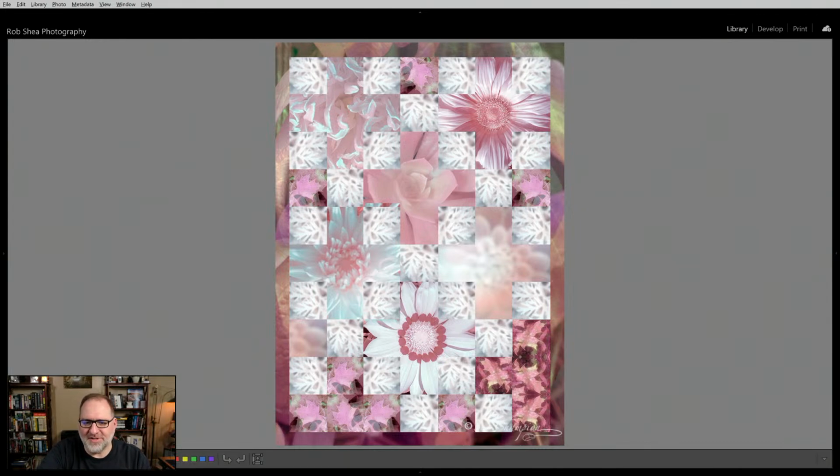There's a symmetry to it. There are these interesting patterns, and sometimes you're drawn to what you think is the foreground versus the alternate boxes versus the background. There's just so much here to focus on that I'm drawn all over the place. So this is awesome. This is very compelling.